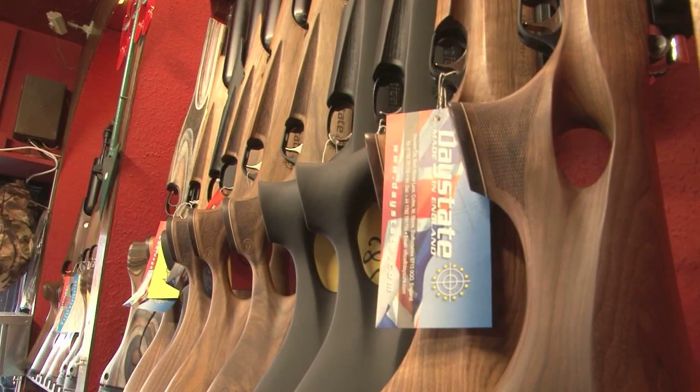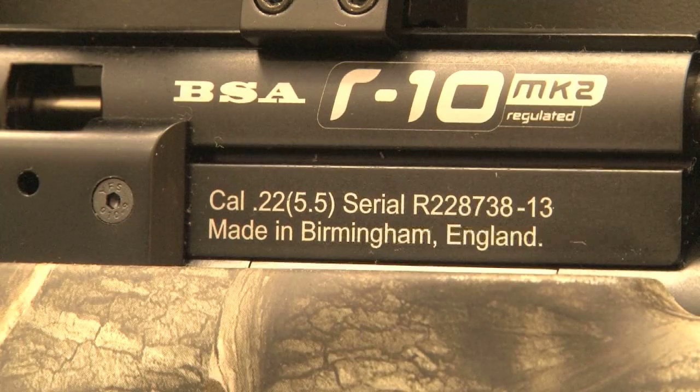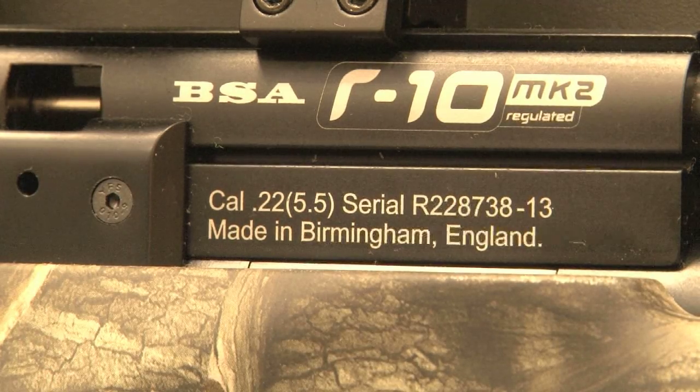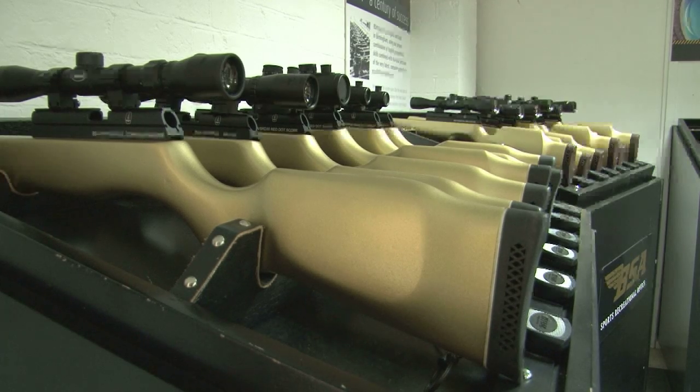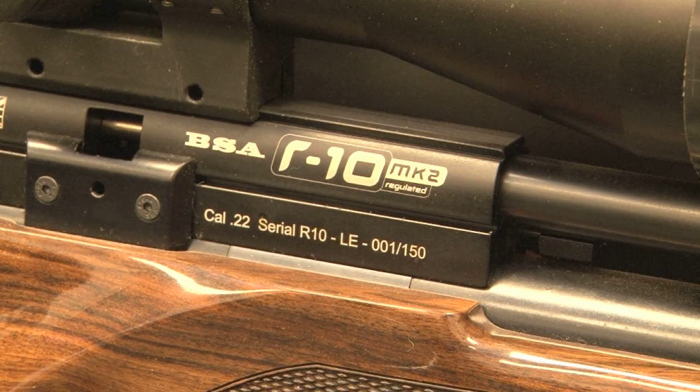Keep an eye out for special deals this summer. Over the next few months, buying a new Daystate Mark IV means you'll receive a spare mag and a silencer for free. Visit daystate.com for more. Meanwhile, BSA is offering its R10 Tactical with a free scope and backpack for a recommended retail price of £799.